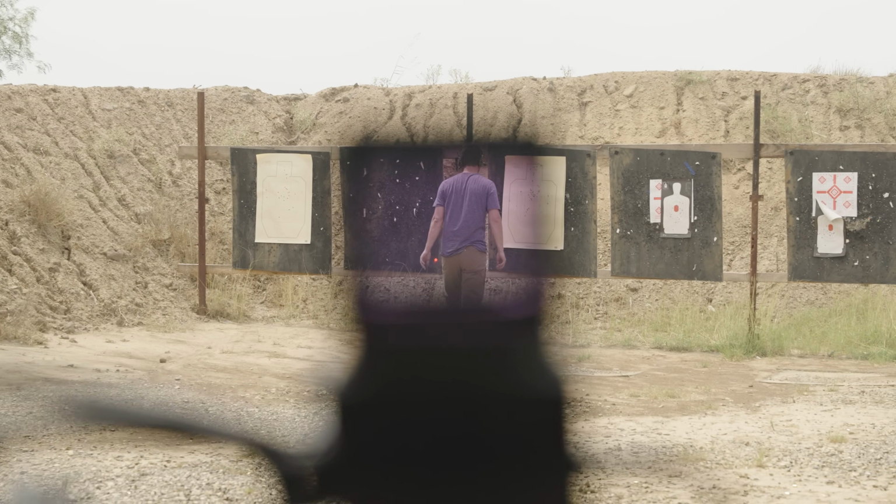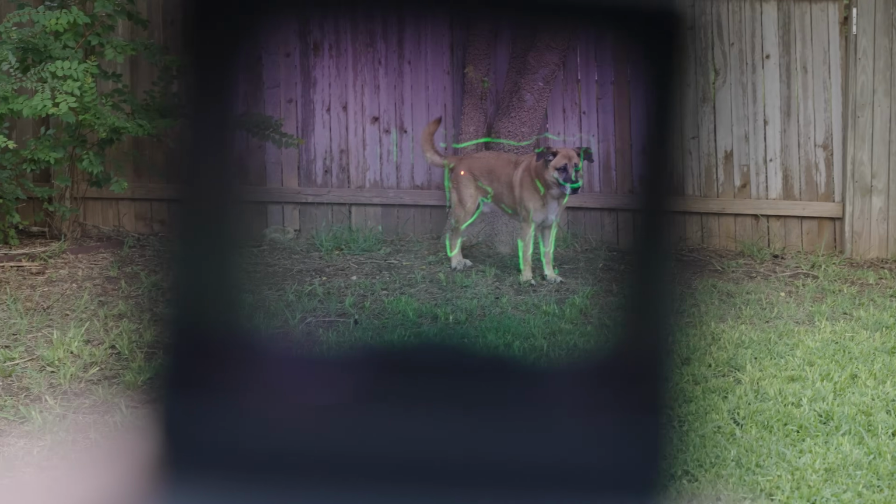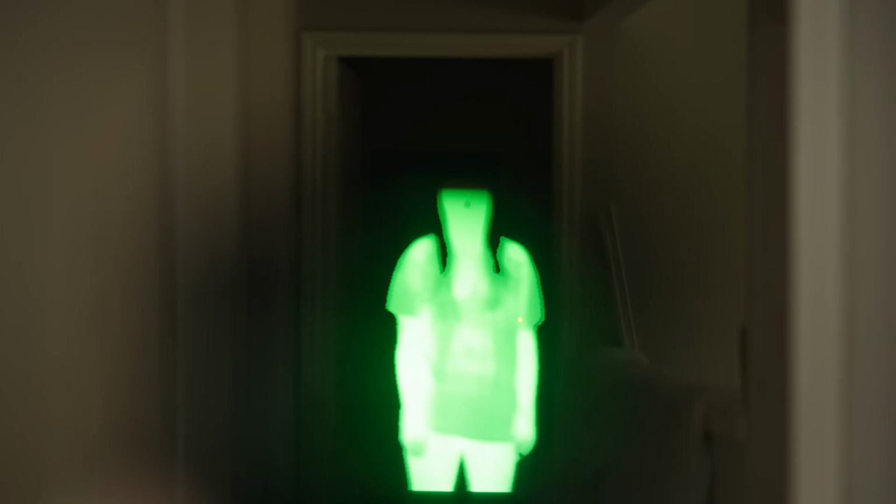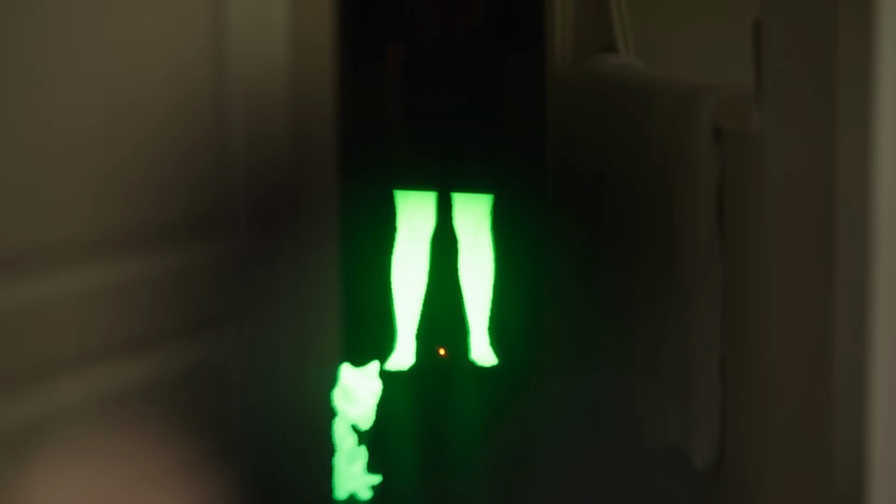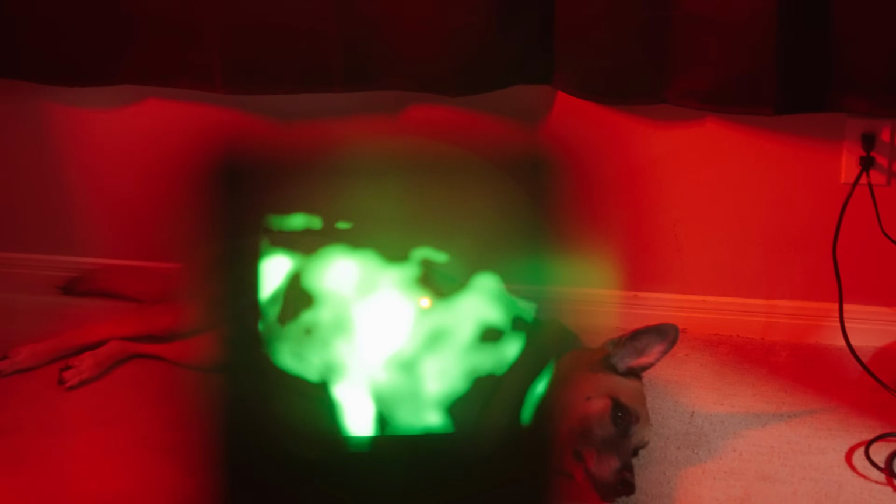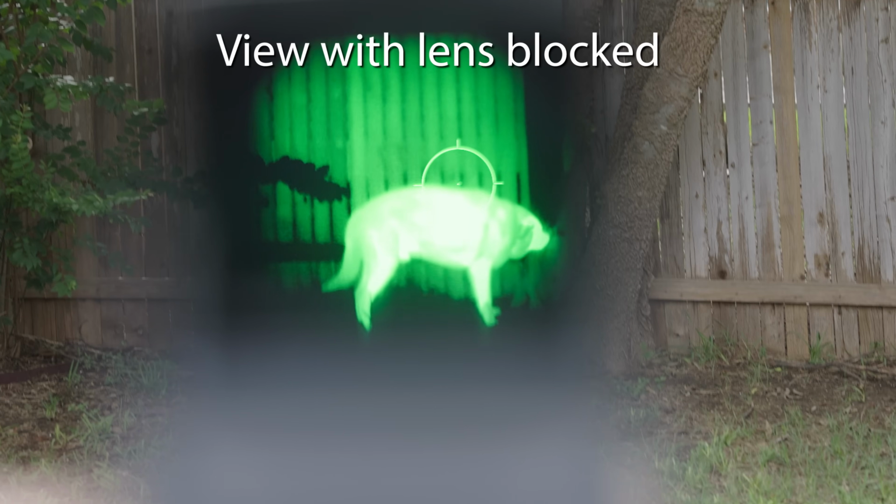So one being outlining your target, where it kind of pulses in and out. It's really cool in person. I really enjoy that. It's really neat, honestly. The second is where it'll highlight your target and only your target, or the hot spot in your environment. Also very cool, very useful. So those 2 modes, I learned that that's really what should be used in conjunction with the red or green dot in the holographic housing.